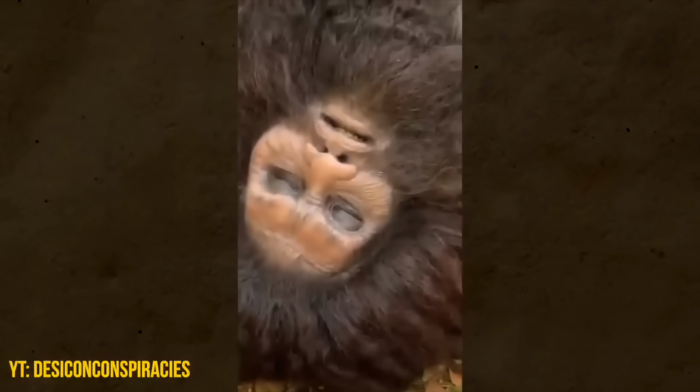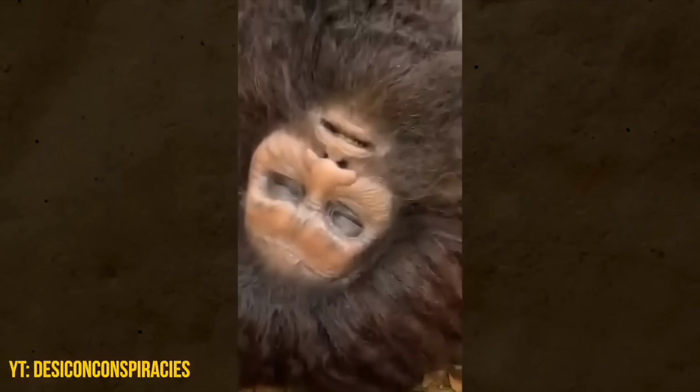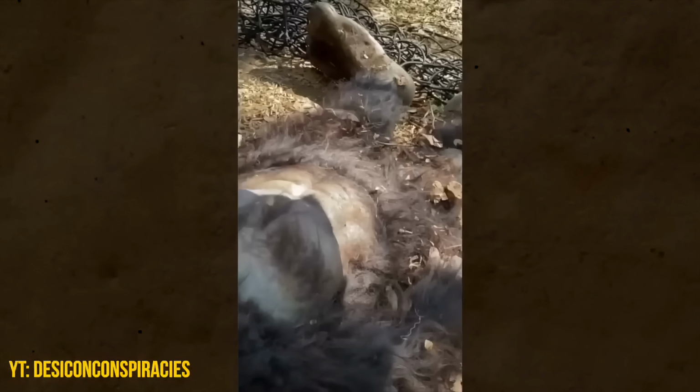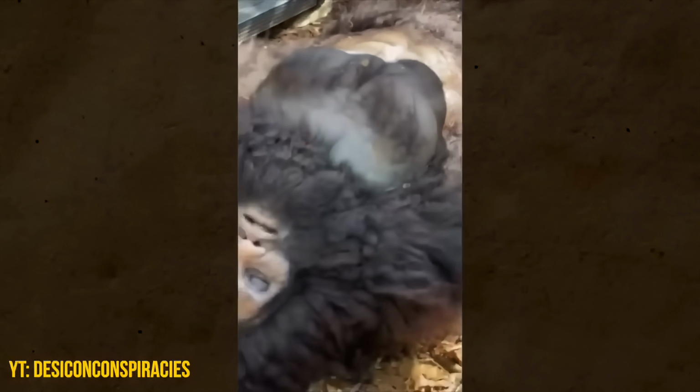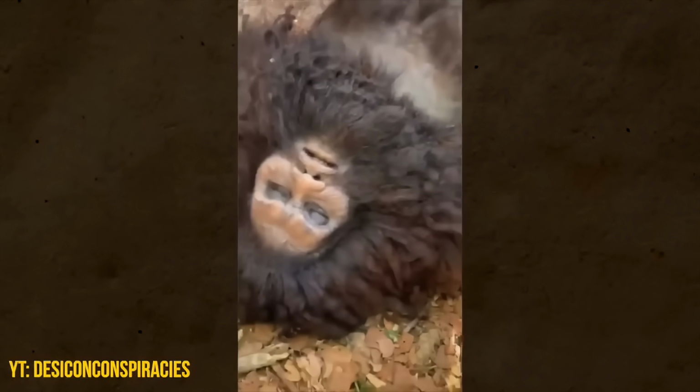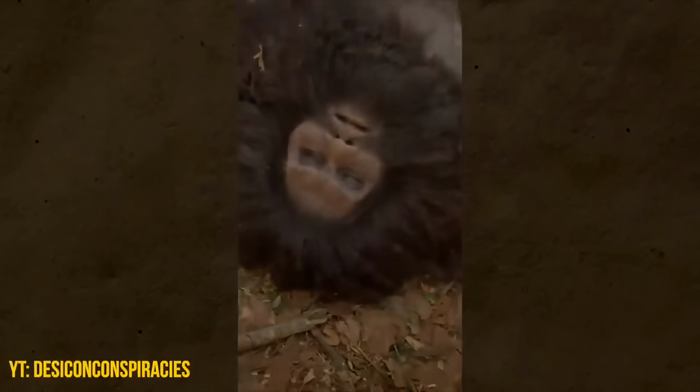Believers say it was filmed after an avalanche revealed the creature's resting place. Others think it was just made up to stir up the locals. The proportions, though, do seem kind of hard to fake. So, is this real or just another viral setup designed to keep the myth alive?